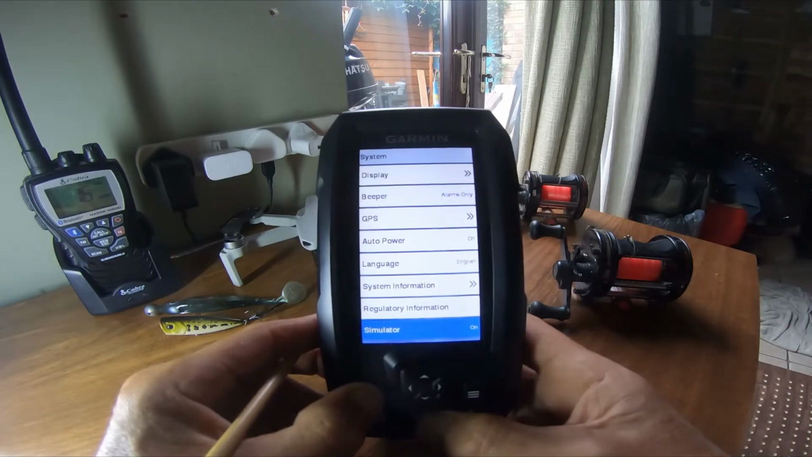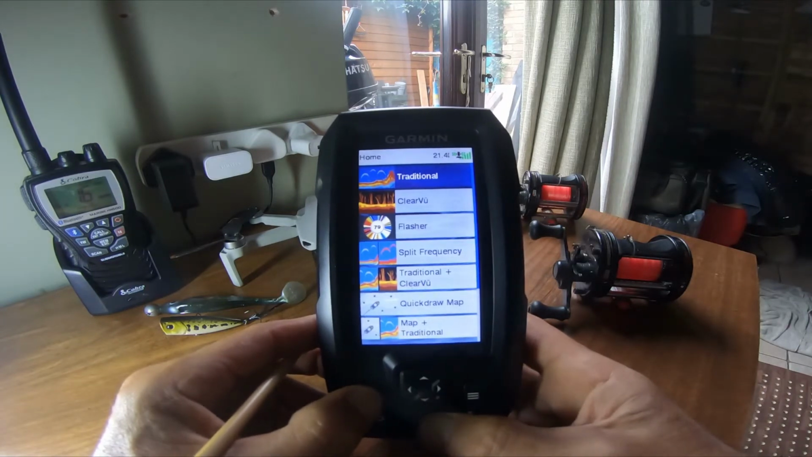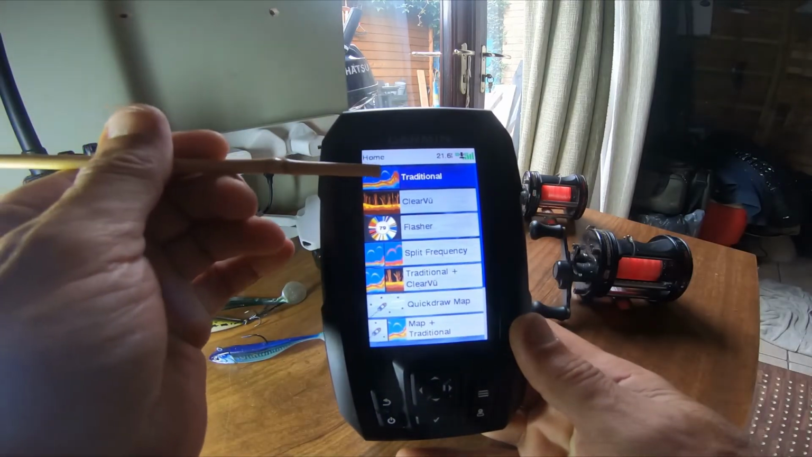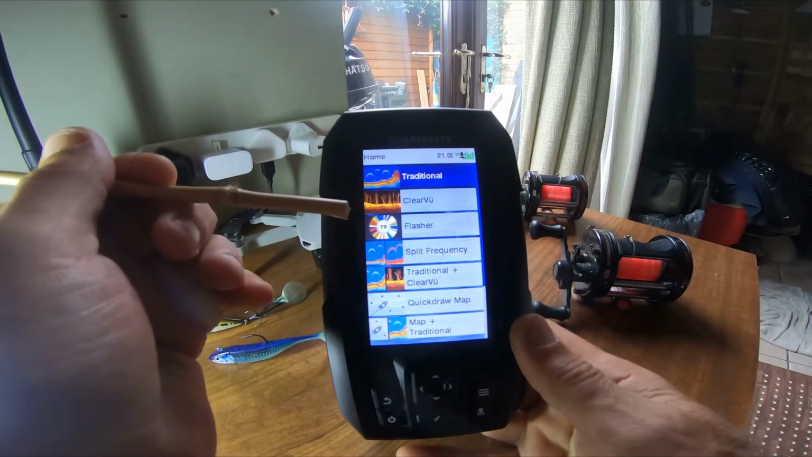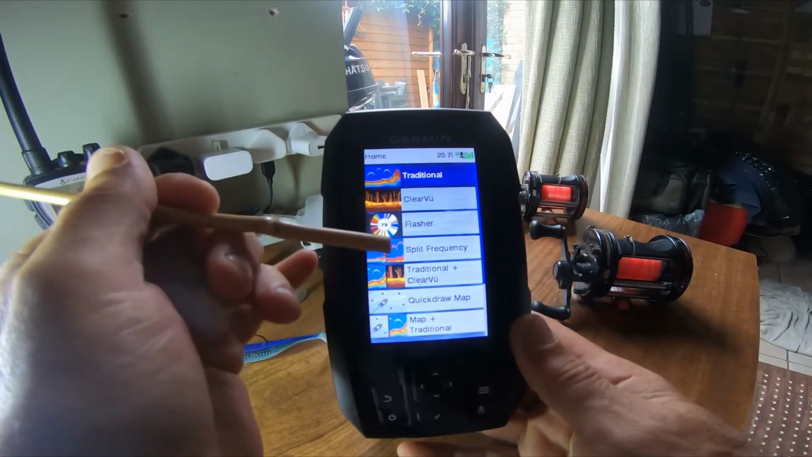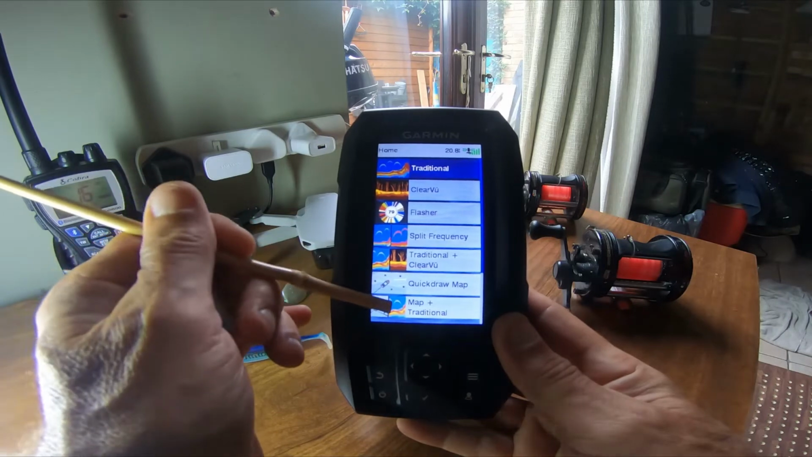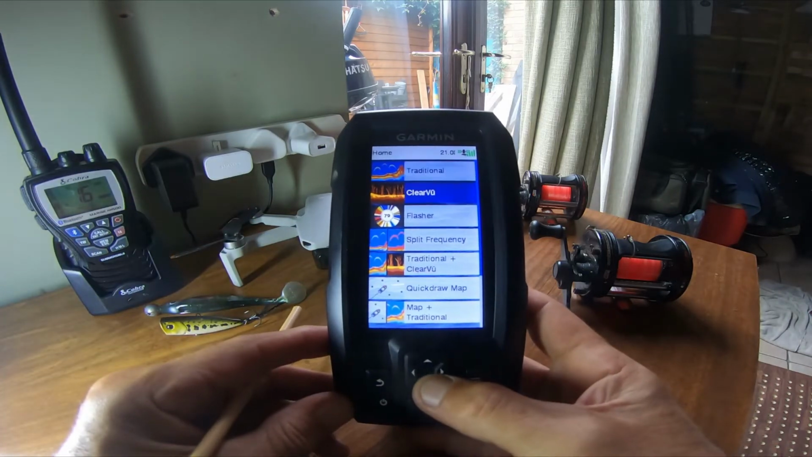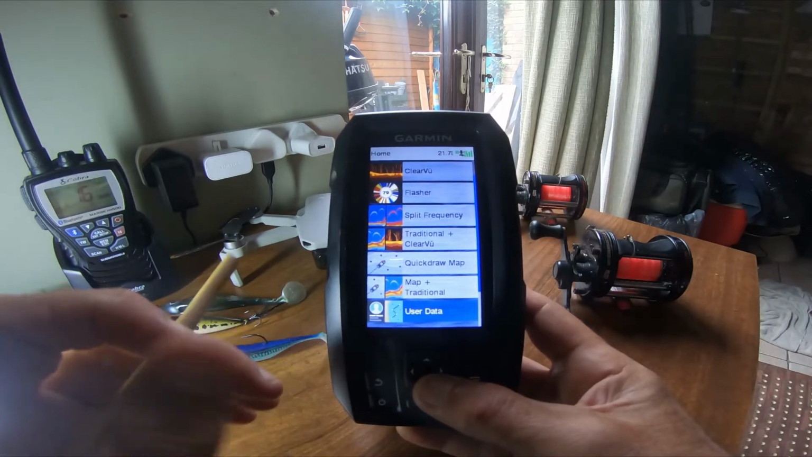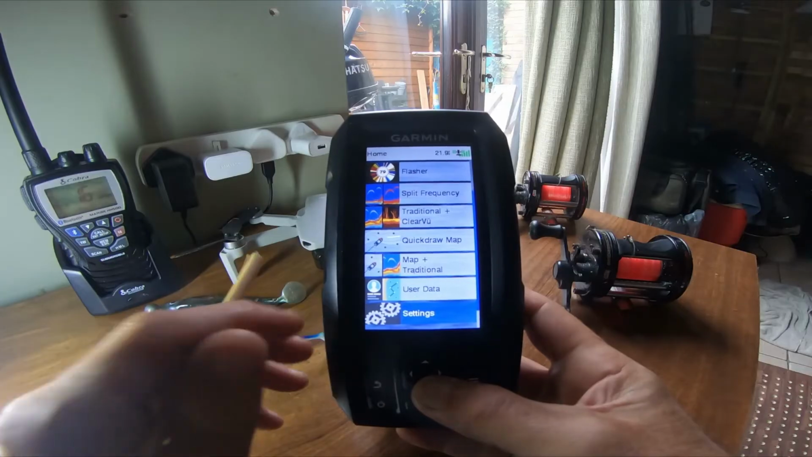Okay, and then all you need to do is go back to the main screen. Once you go back to the main screen, you'll notice that you've now got traditional plus clear view, the flasher, the split frequency, the traditional in the clear view, quick draw maps, the maps in the traditional, and also if you keep going down, you've got your user data and you've got your settings.